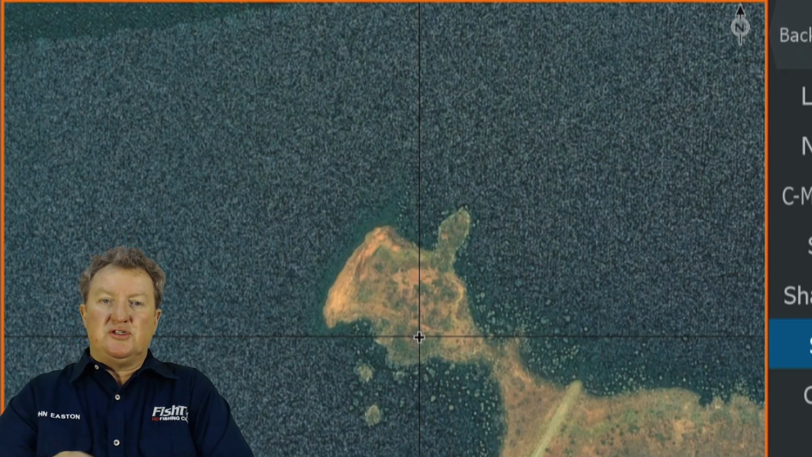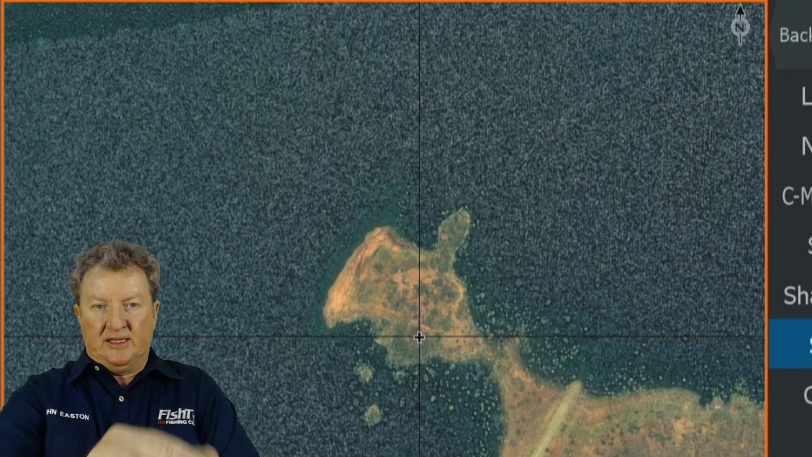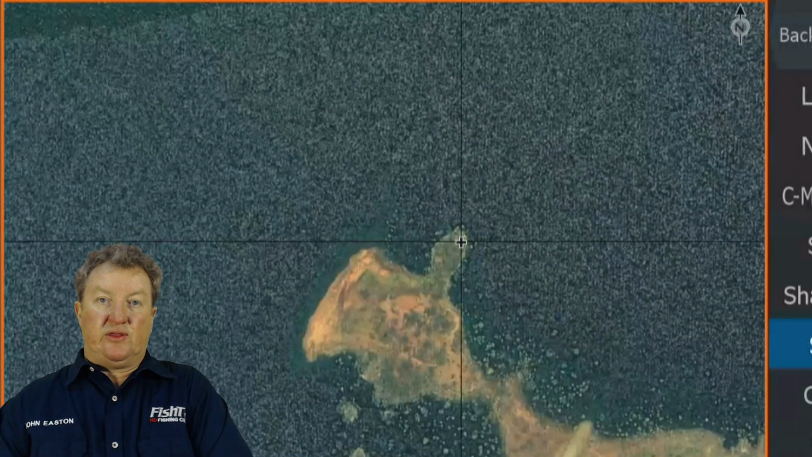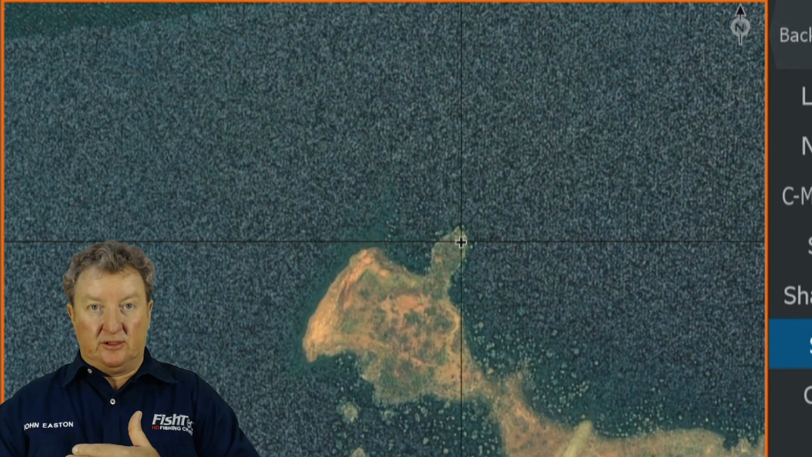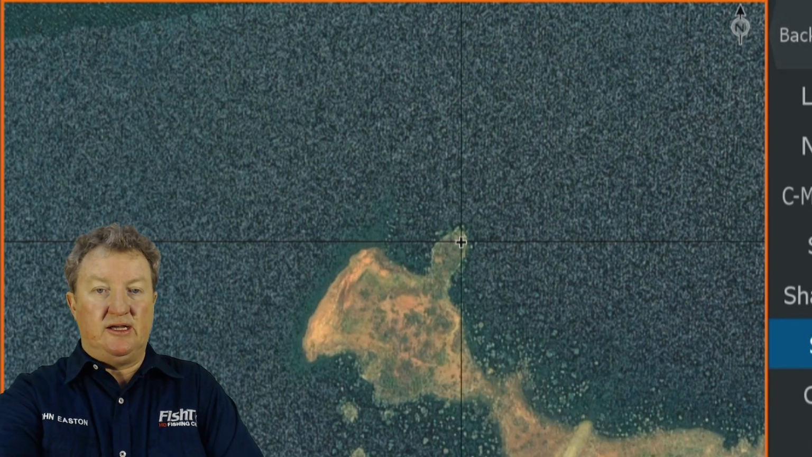Guys, if you're using satellite imagery, it is very difficult to identify this point, because what's going to happen here is you are going to identify that little thing there as a point. It's a type of point, but it's more of a bluff with a cliff face on it than an actual point, but there is a point here. It's right next to it.